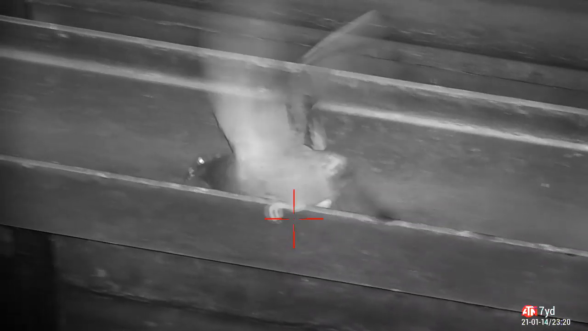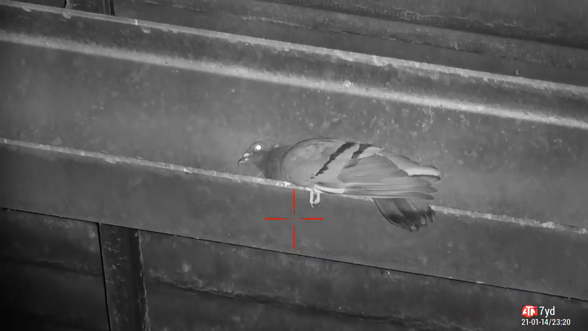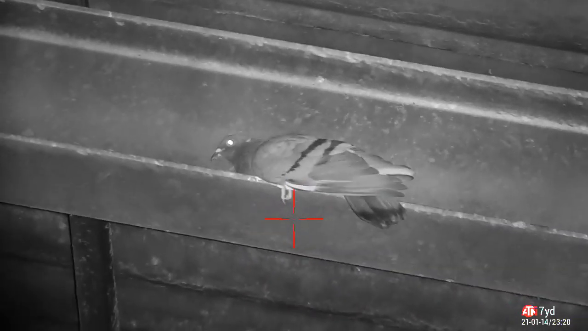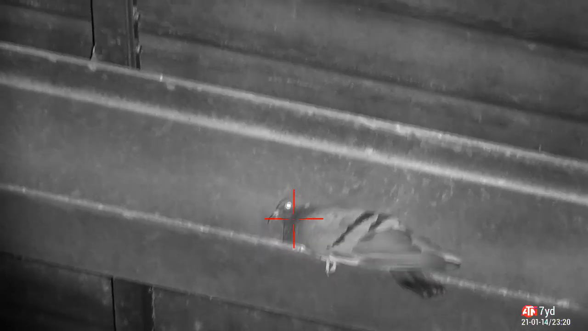So lower aim, trying to get the pellet up into the vitals. I'm happy that's where it's landed. Looks like it's bleeding out slowly. Took a little bit longer to switch off and fall down than I wanted. So just to be sure that it's not suffering, steady against the machinery and take another shot. That one landed in a heap on the ground.